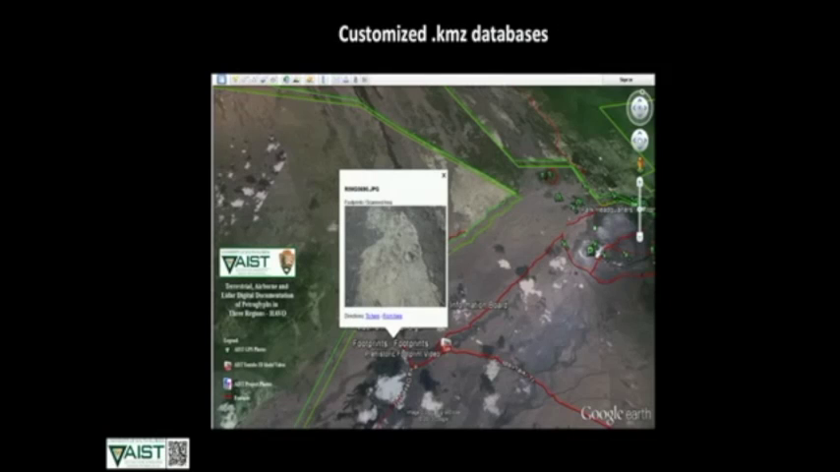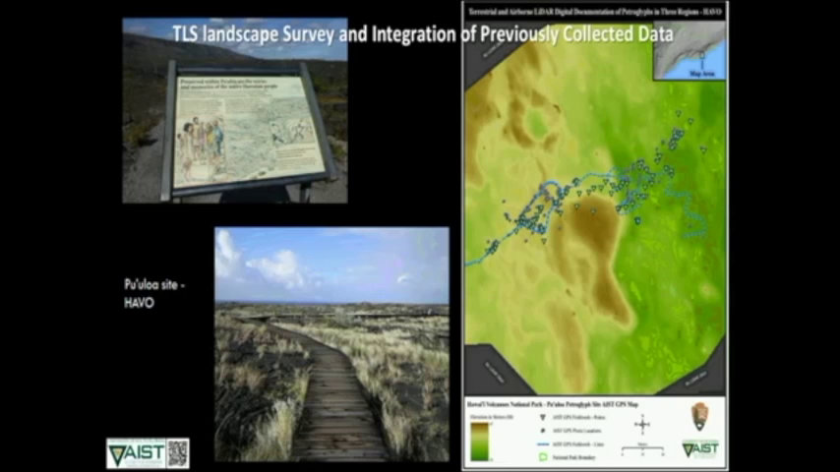And then similar kinds of things that I showed you for the Fort Matanzas project. Here we're giving customized KMZ files so that we can share this in ways that are easy to use and easy to access. This is showing some of the GPS photography that was done, as well as embedding things like the YouTube videos and other kinds of content. And we're doing similar things on a larger scale.